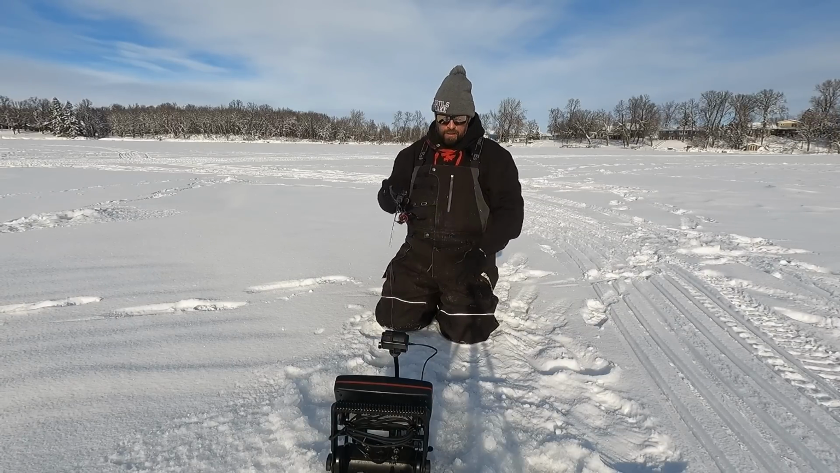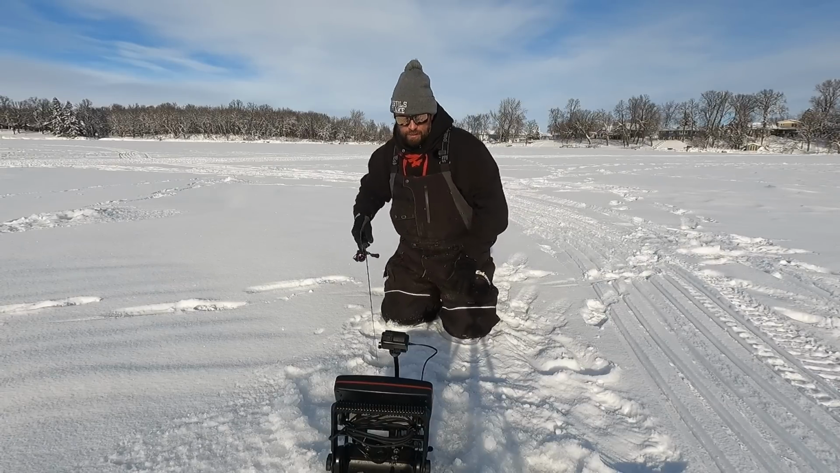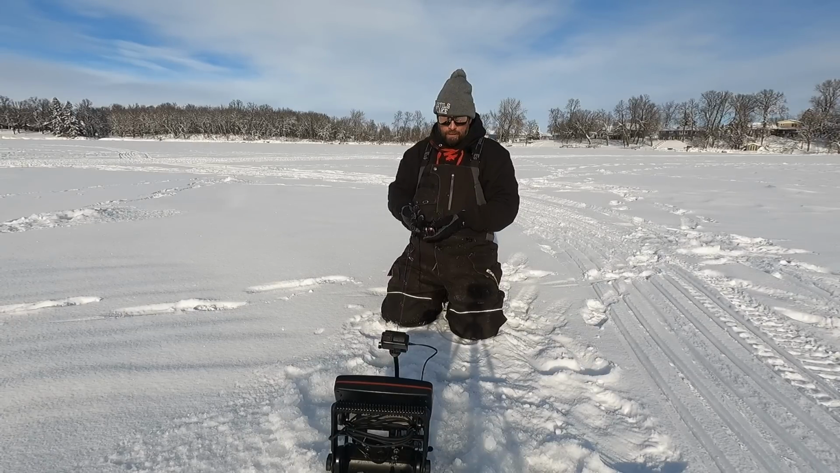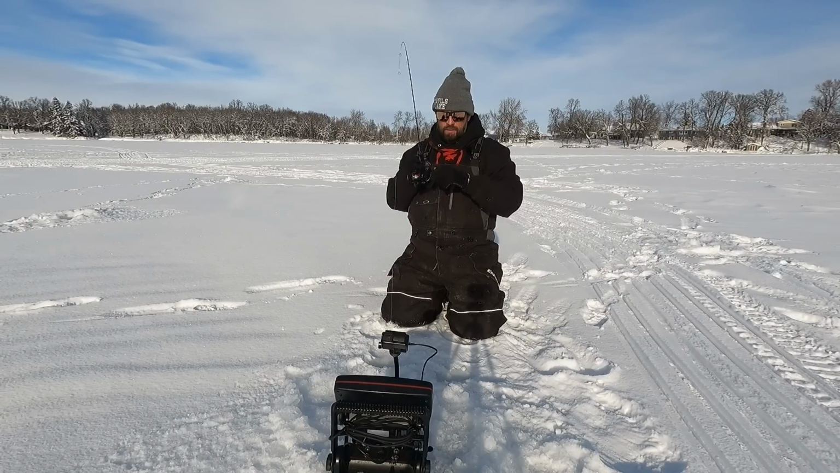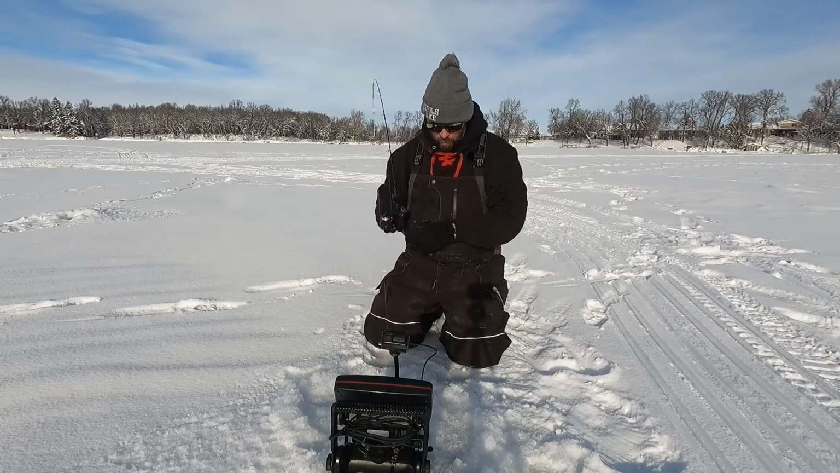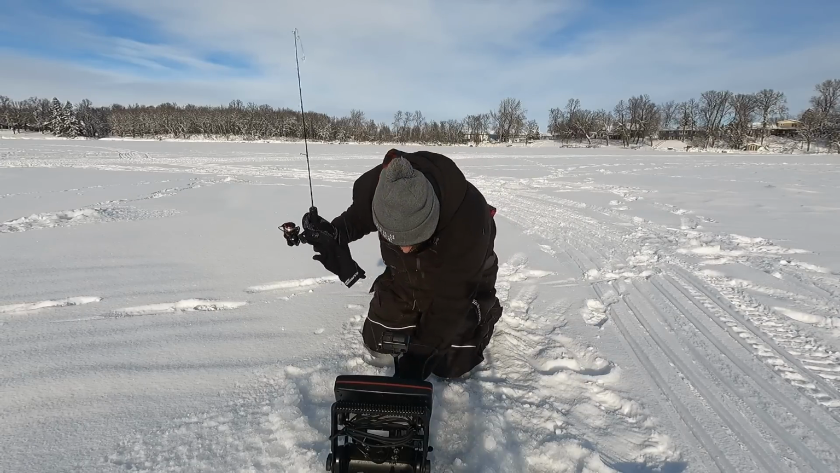Oh boy. I can still see some flickering down the bottom here. Oh yeah, there's another fish down there. I can see him. Hopefully he's as readily available as the last one was. Oh yeah, here we go. Boom, another nice crappie. Here we go, good move. Maybe this is an eater, I don't know. Coming up the hole. That one's an eater. That's an eater.